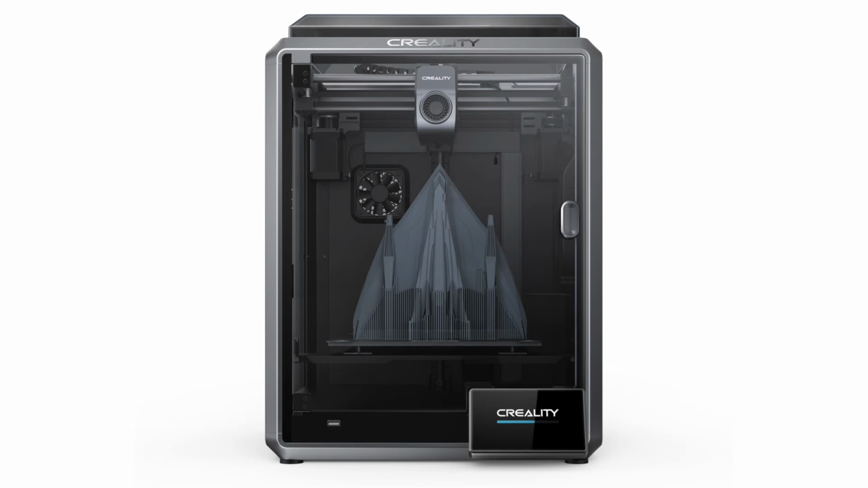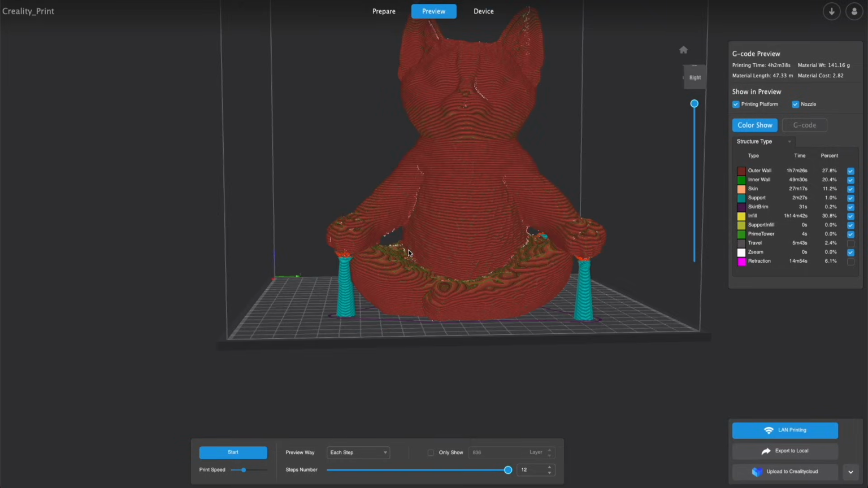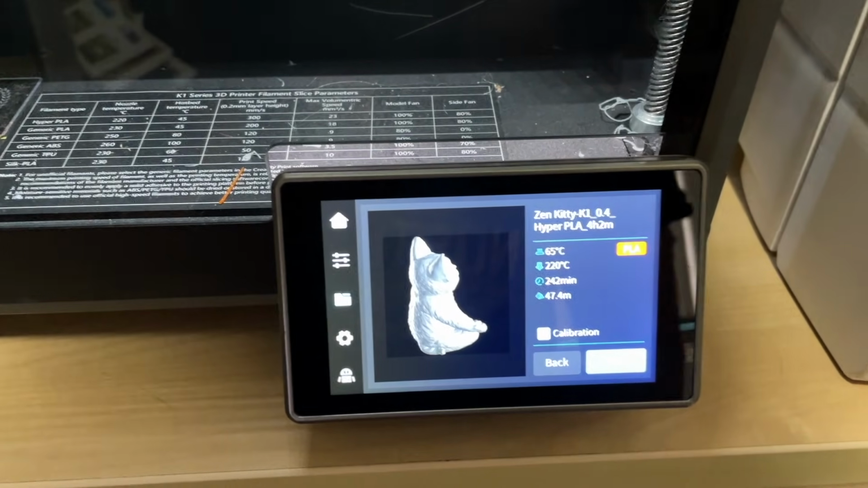I'm going to print the model to my CREALITY K1 3D printer. The K1 is a super quick Core XY printer and should make fast work of this print. I've sliced it in CREALITY Print, added some supports for the overhanging pores. Now let's print it.